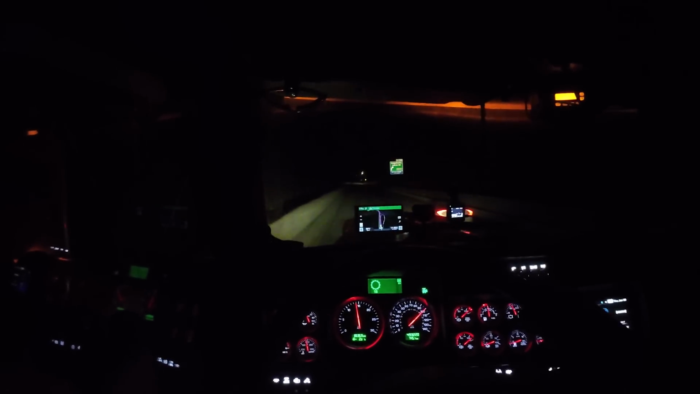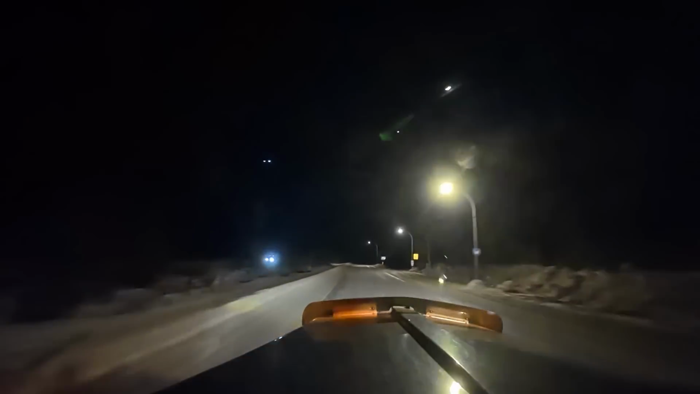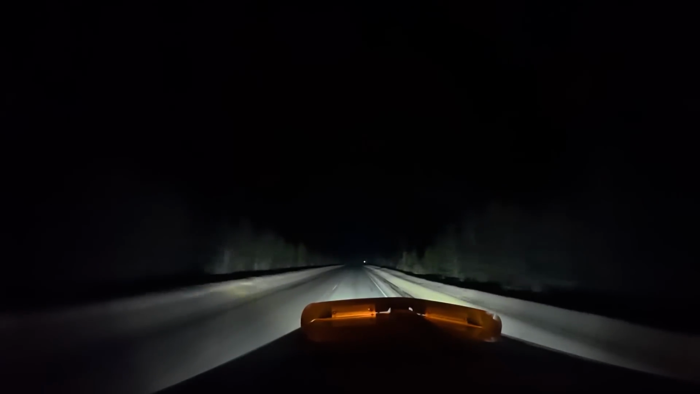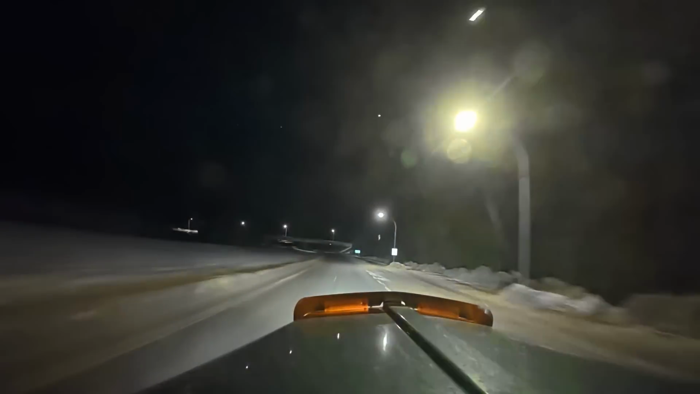More brake lights. Speed limit's 120 here.